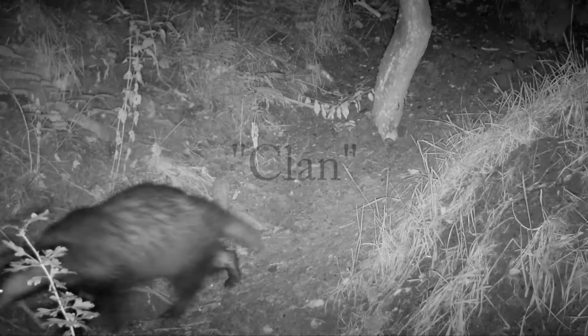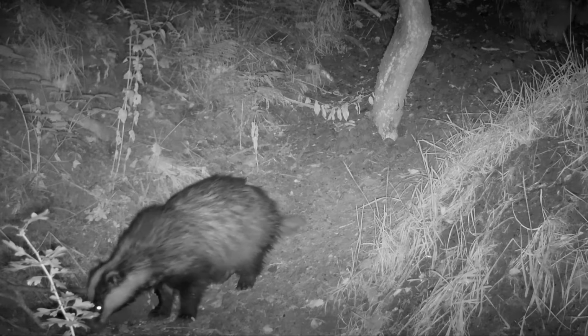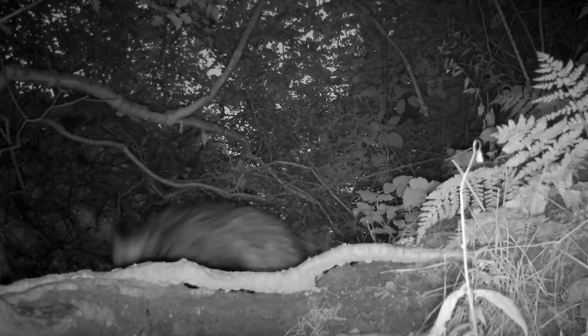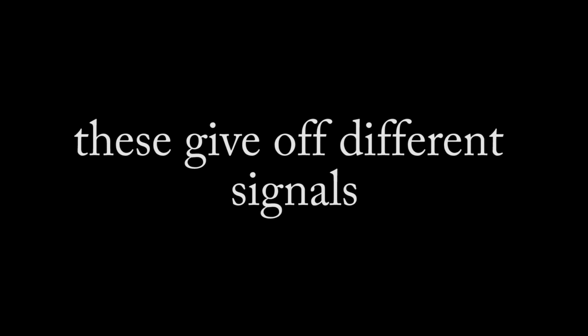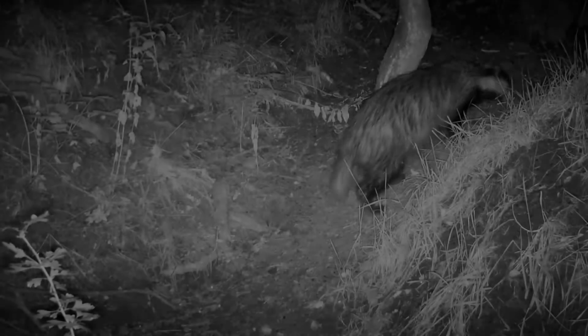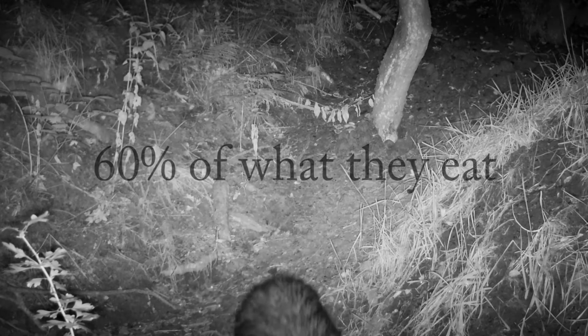Badgers live in a group called a clan, consisting of between 4 and 8 members. But, strangely, they forage on their own. Badgers are otherwise very social creatures. One way in which they communicate is by producing smells from the scent glands on their noses. These give off different signals. Badgers have an extremely varied diet and are best described as opportunistic omnivores. That said, earthworms are their staple food source, making up to 60% of what they eat every night.